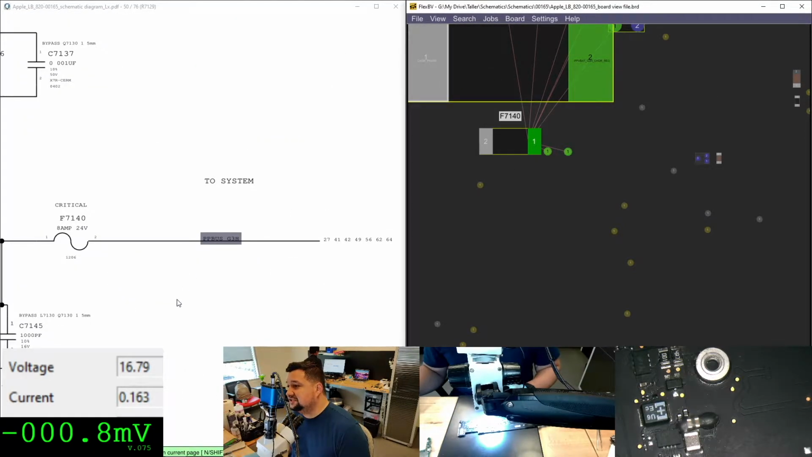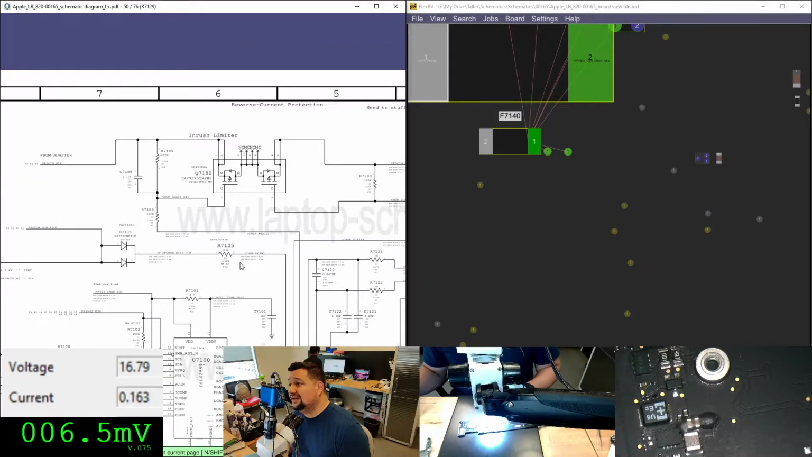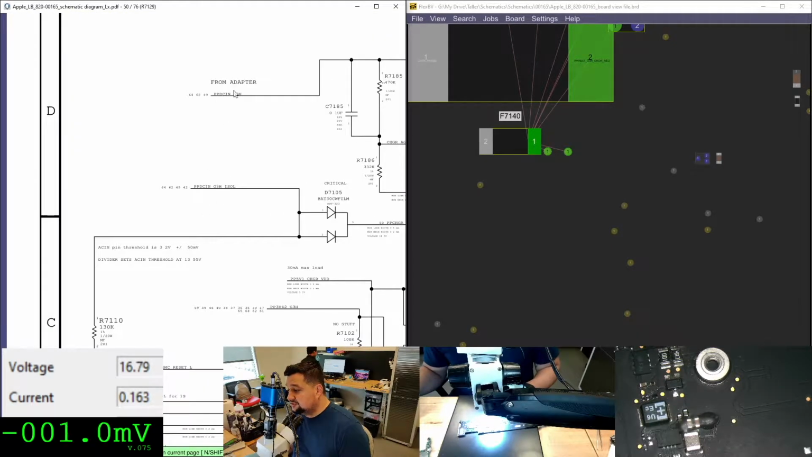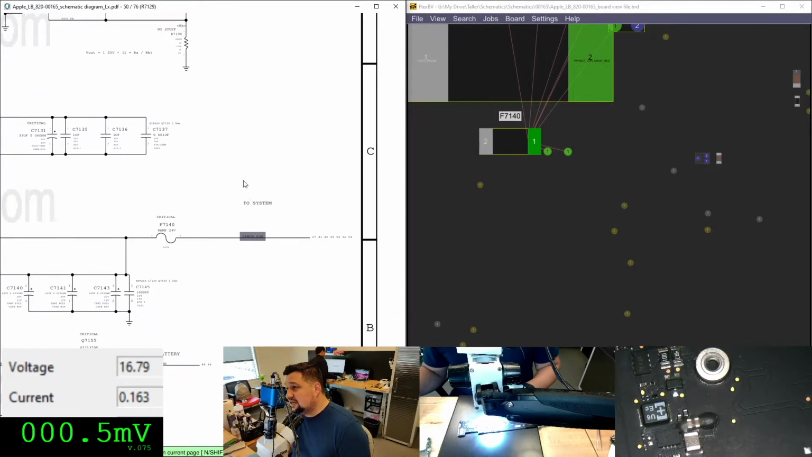Okay, to the system. People have already told us several times about this. It's created between U7100 and the inrush limiter. So I know PPDC in G3 hot is present. I know PPDC in G3 hot ISO is present, these two signals. And I know PP3B42 is present. I know all that is present. So now what I need to check is this one, which is not present.